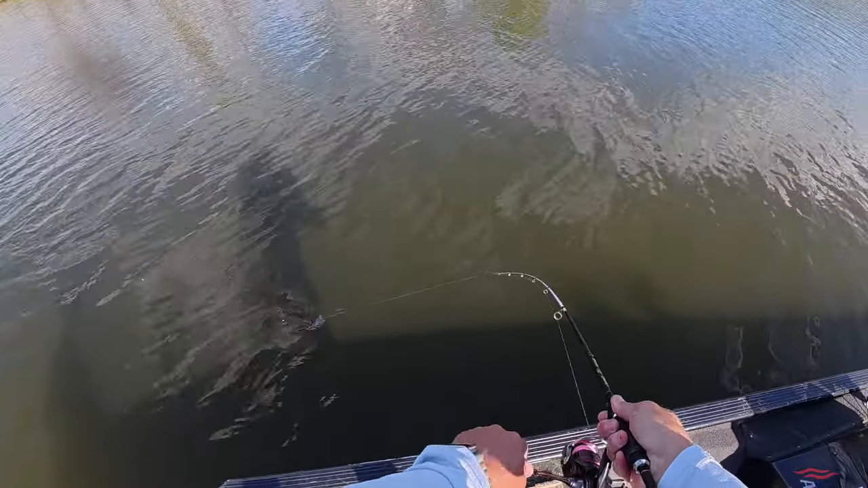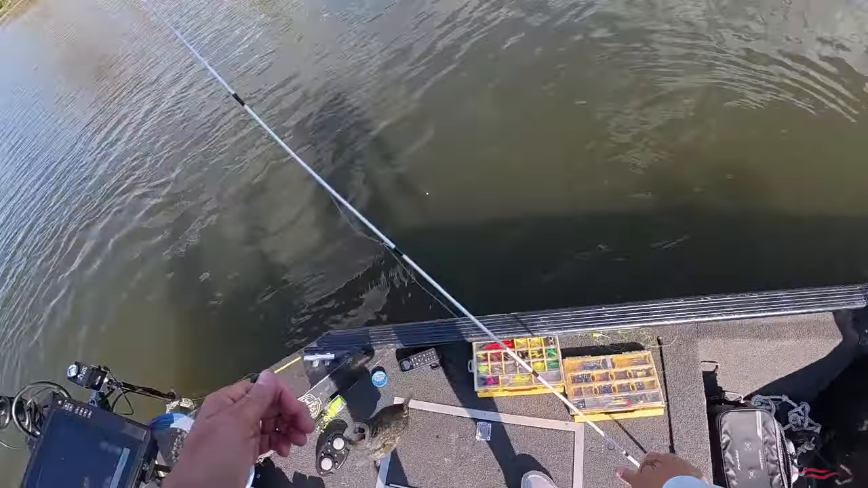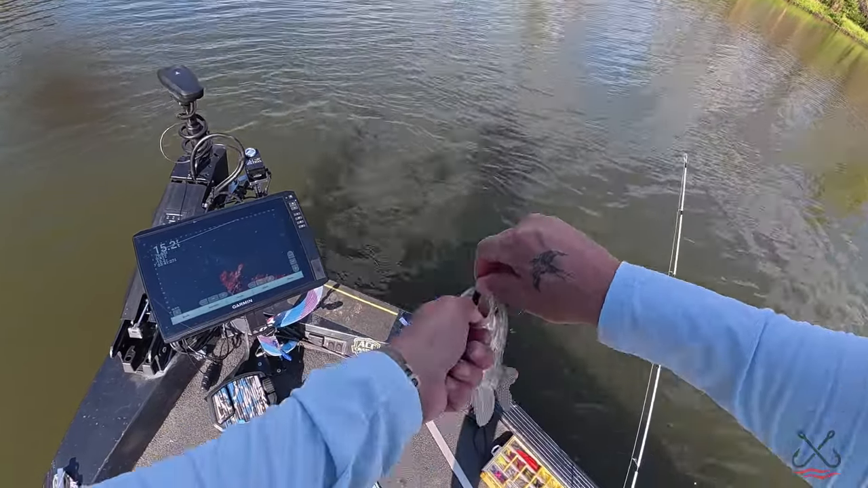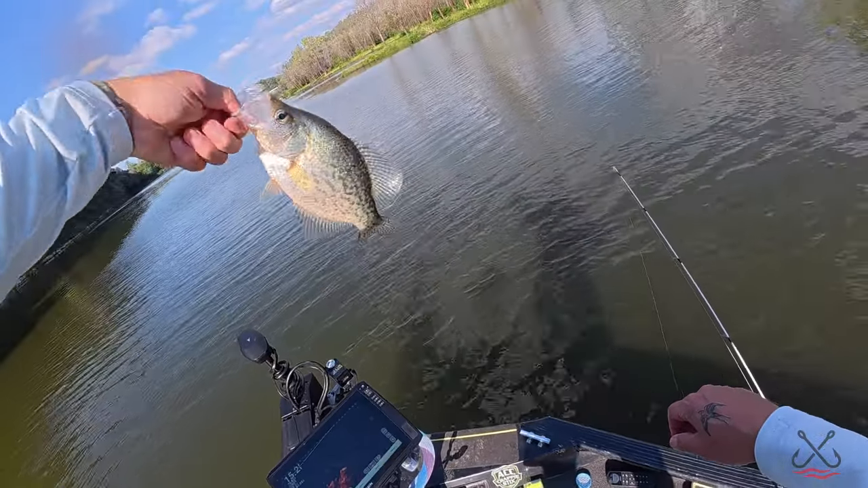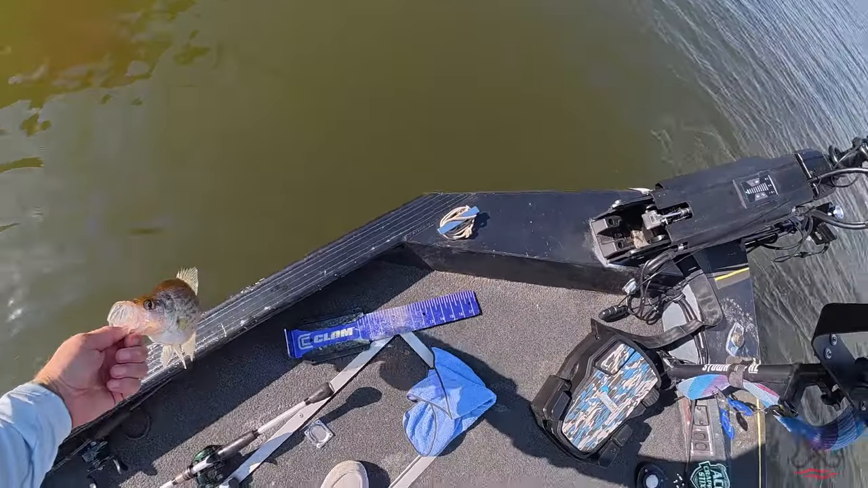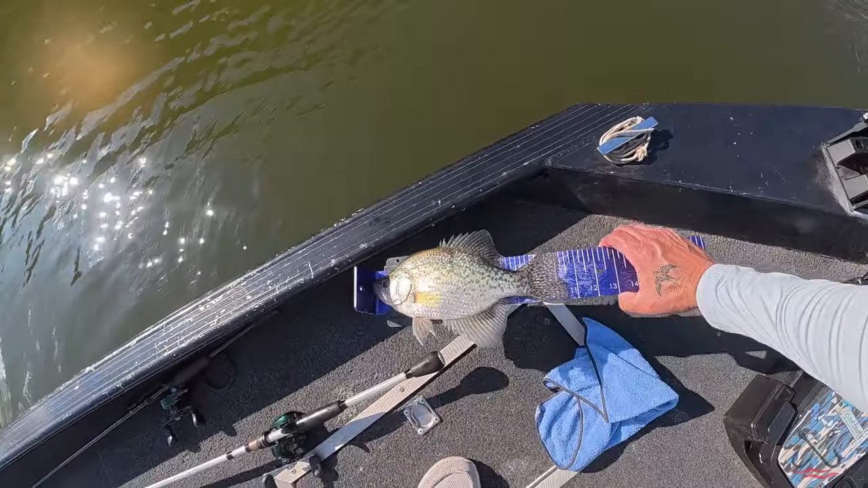Oh, it's a good one. Right in the top of the mouth, right where they want it. This tree stump, it's loaded with them. You see how long he is, just for good measure. Oh yeah, he's keeping size. He's 10 and a half.